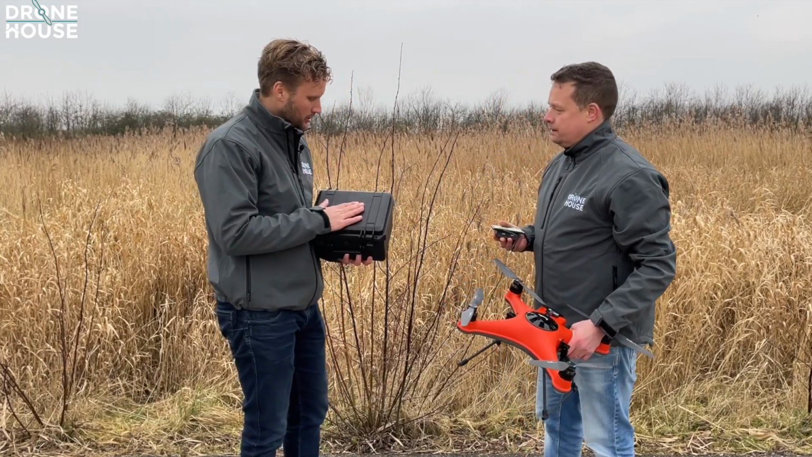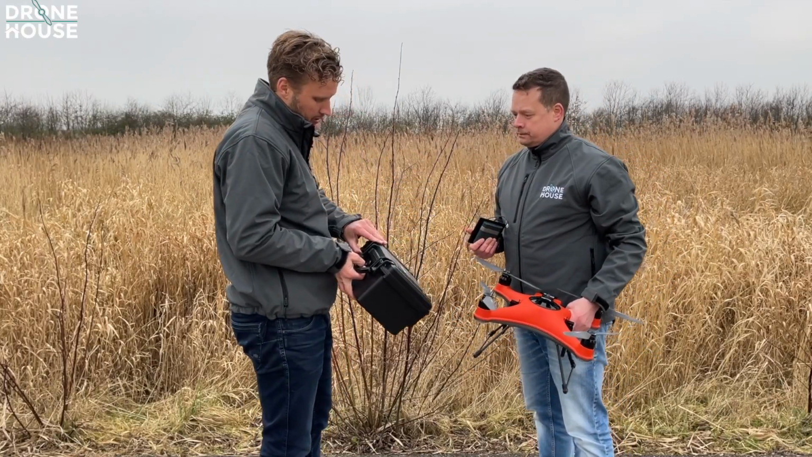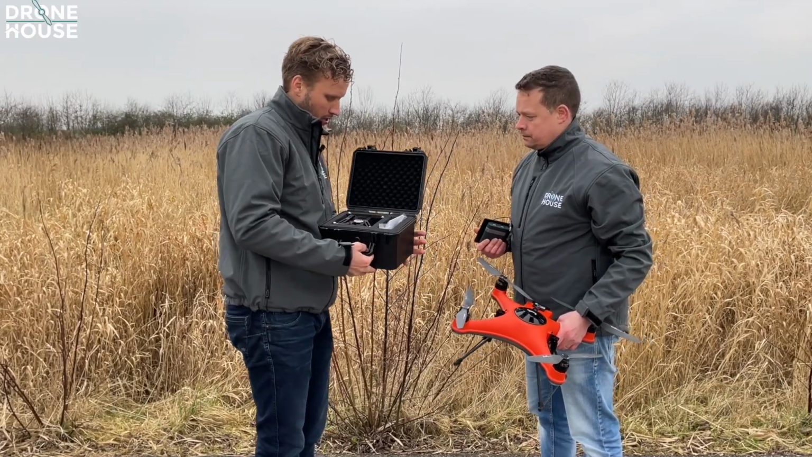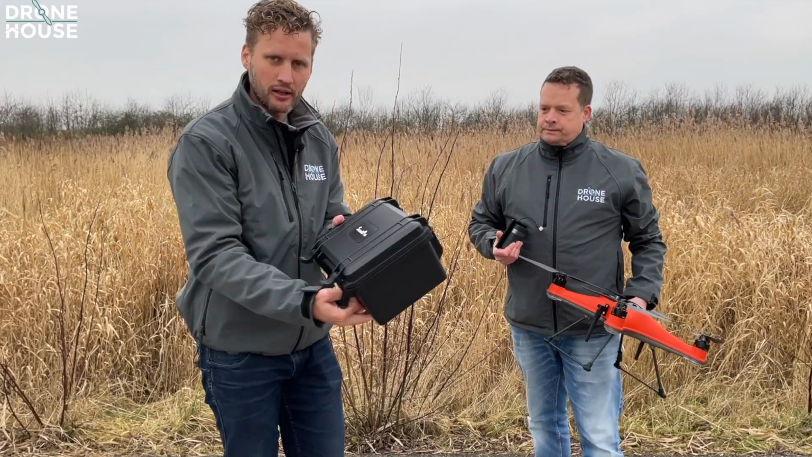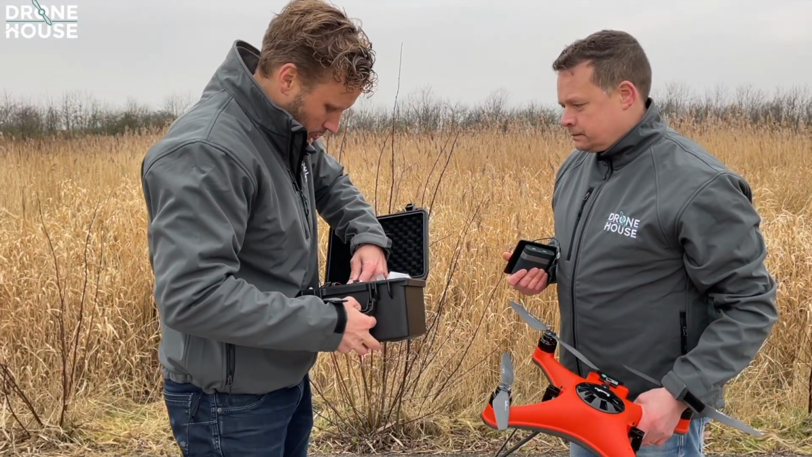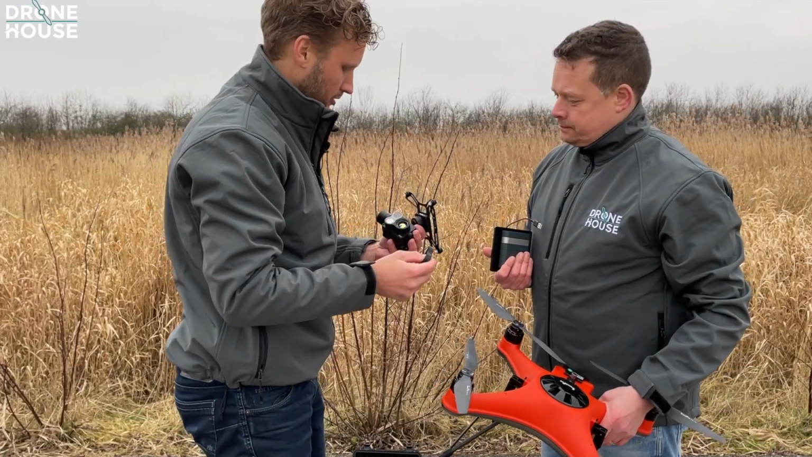Okay, so let's talk a little bit about the camera. What's in the box? Yeah, this is the new GC3-T. And I'm going to take it out of the box. It comes in a really nice case from SwellPro. Let me get it out, one second. It comes with a nice cover. I'm going to remove that.